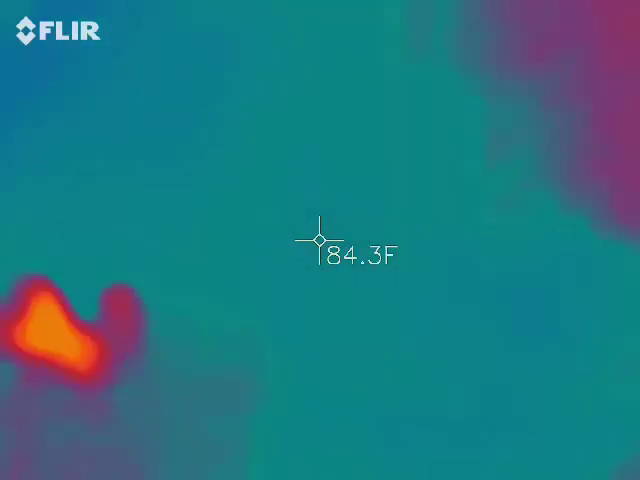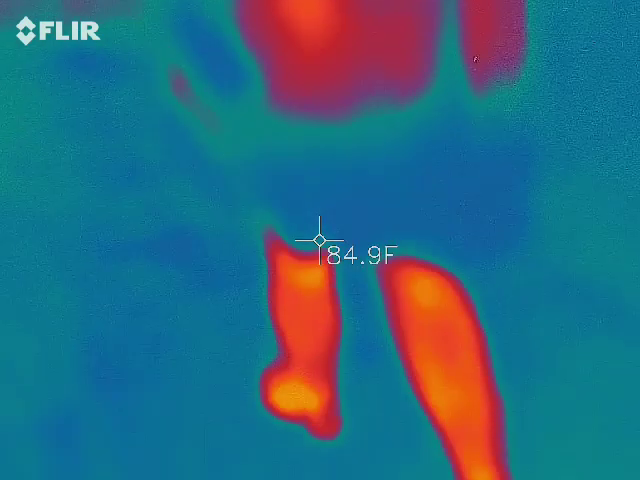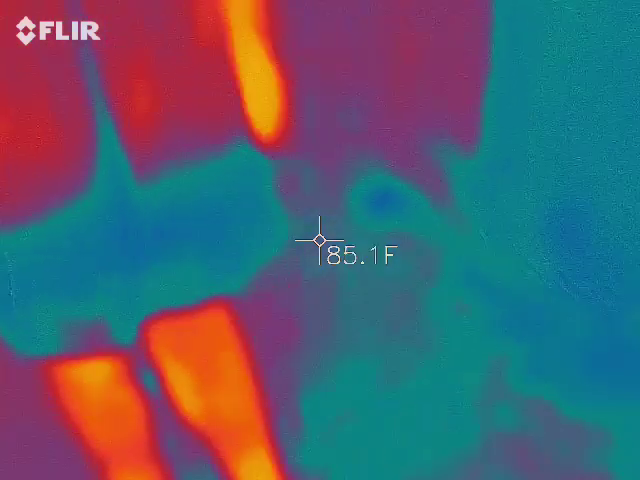This is actually the neighborhood up here. People's homes, so I can tell kids again. Watch the lasers, people watching TV, trying to wind down. Yeah, people live here.